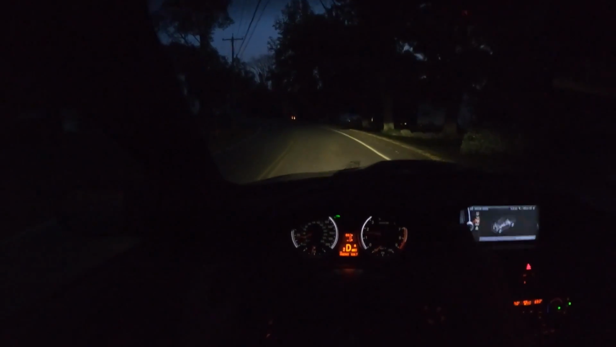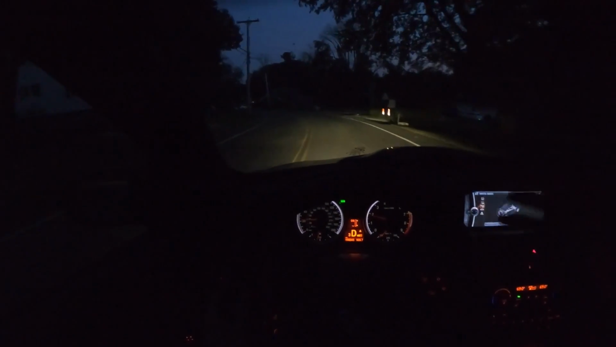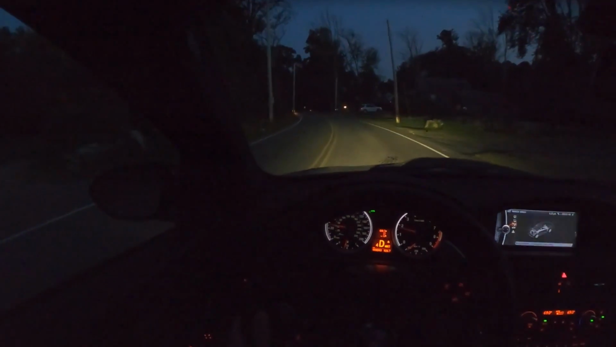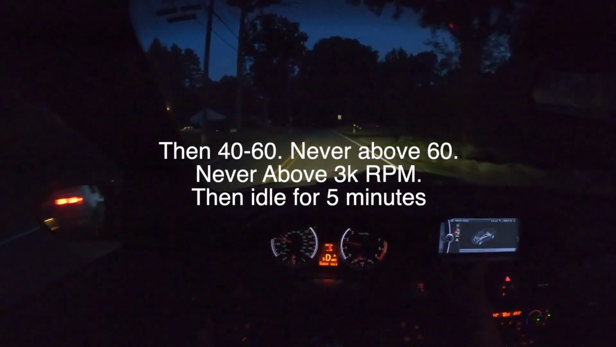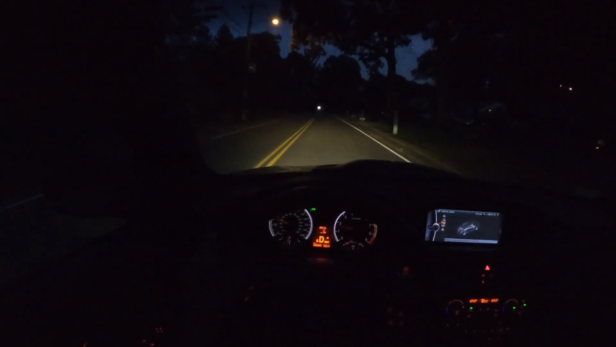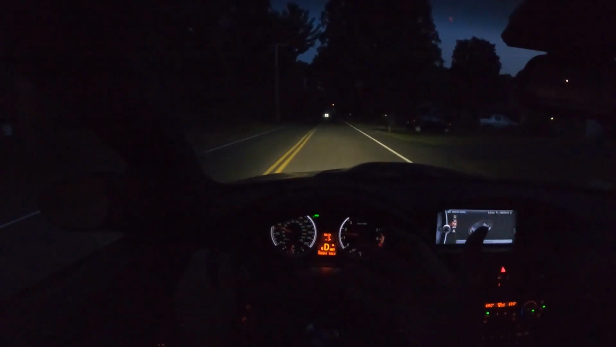So the way the drive cycle works on these is basically you keep it under 3,000 RPM, you never go over, and first you go out and do some 30 mile an hour stuff like we're doing right now. And holy cow, the birds had a field day on this windshield. Oh, I forgot to mention, when I went in to drive it again, the secondary air issue was gone, or at least it hadn't come up yet.